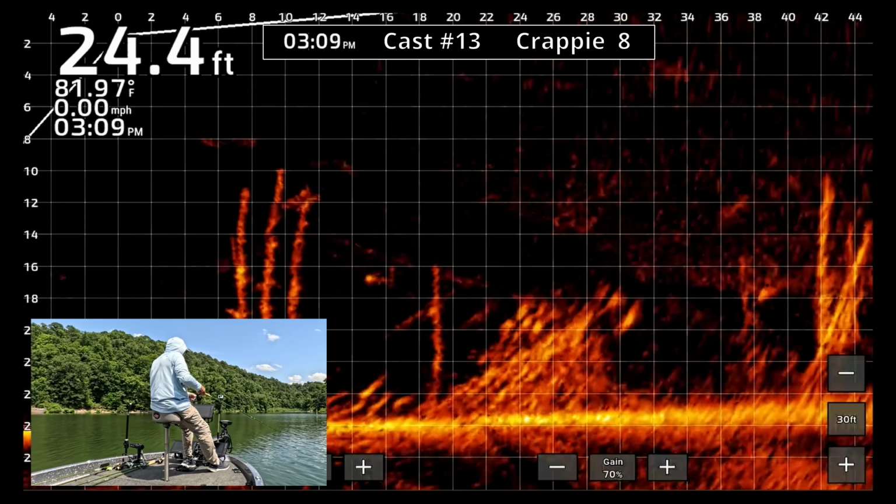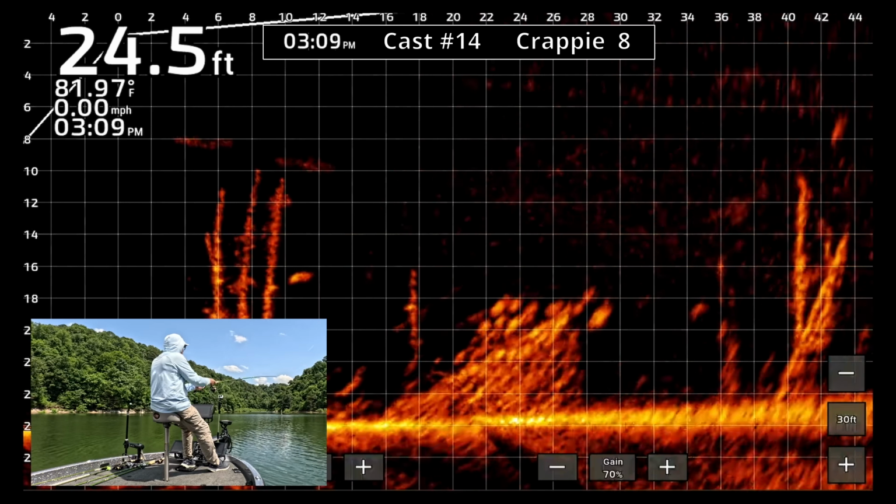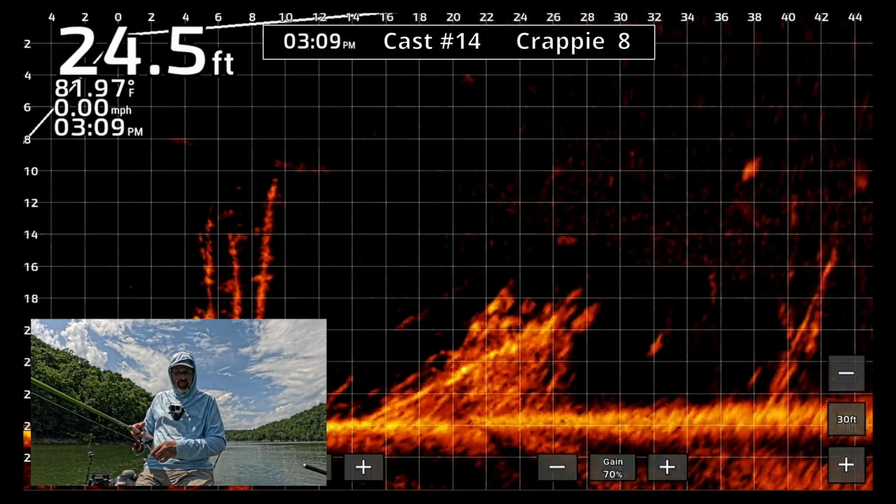I have a lot of choices. There are several fish around the cover down there. With the way the bite is turned on, I'm a little surprised I didn't get a bite on that cast.